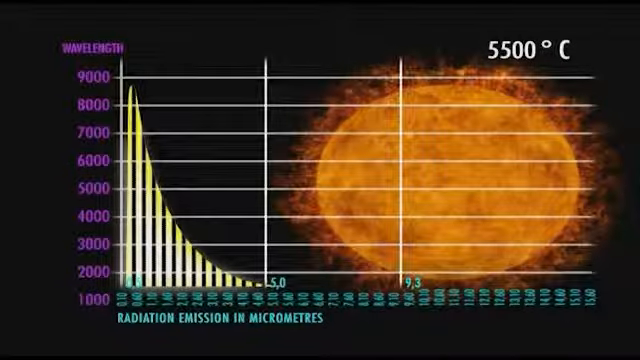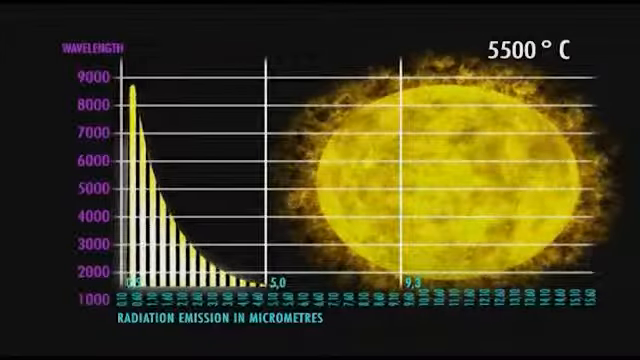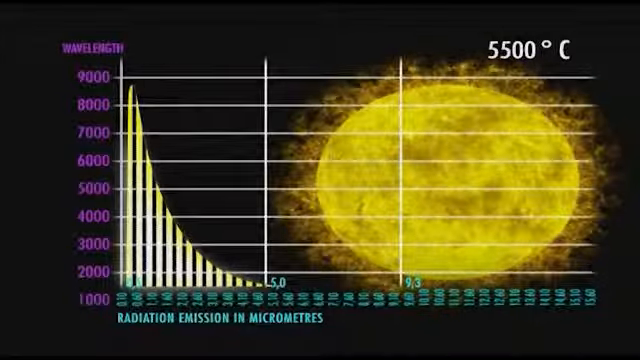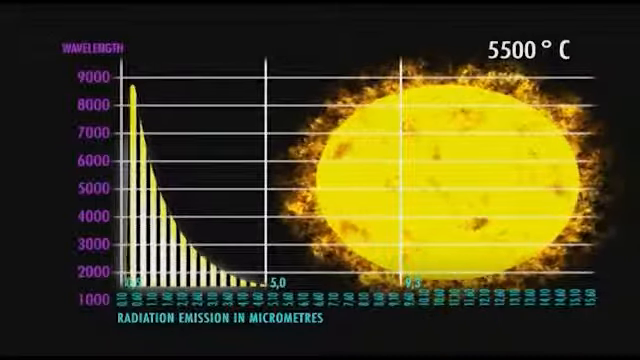Suppose the temperature rises to 5,500 degrees Celsius, the temperature of the Sun. Then the peak of radiation is 0.5 micrometers, and this is right in the part of the spectrum that we can see with our eyes.